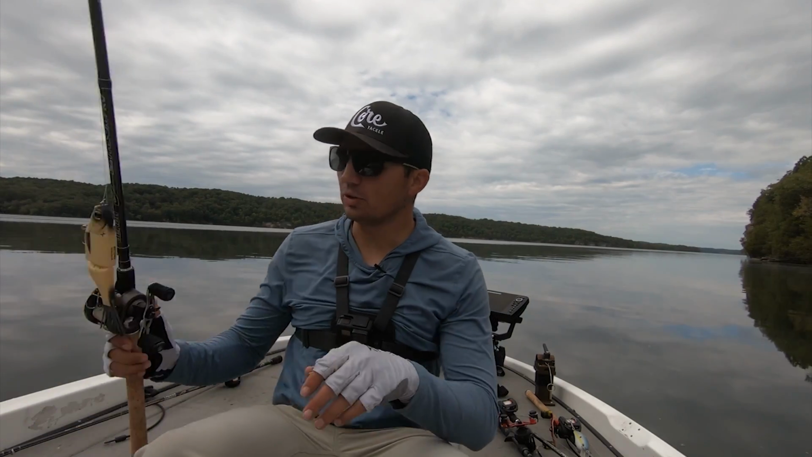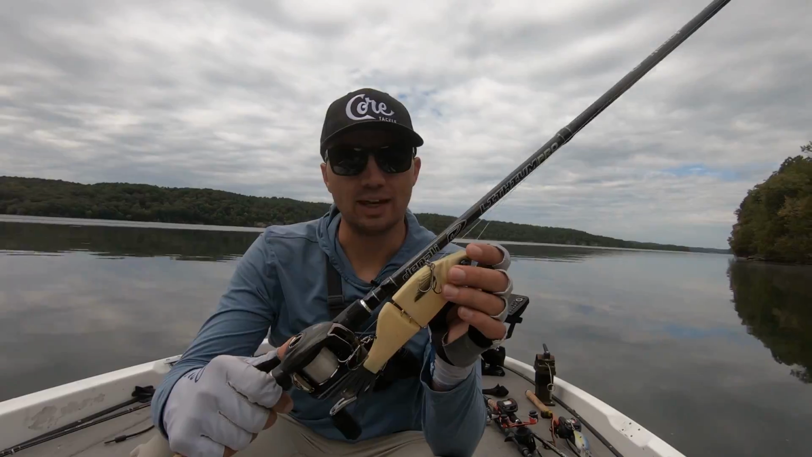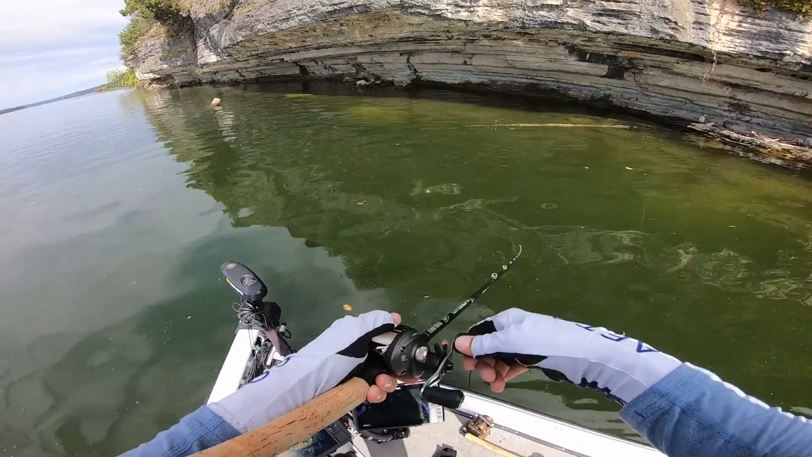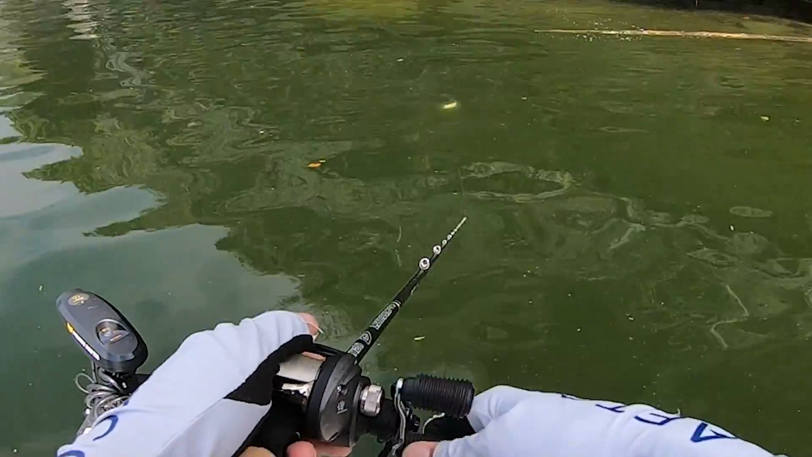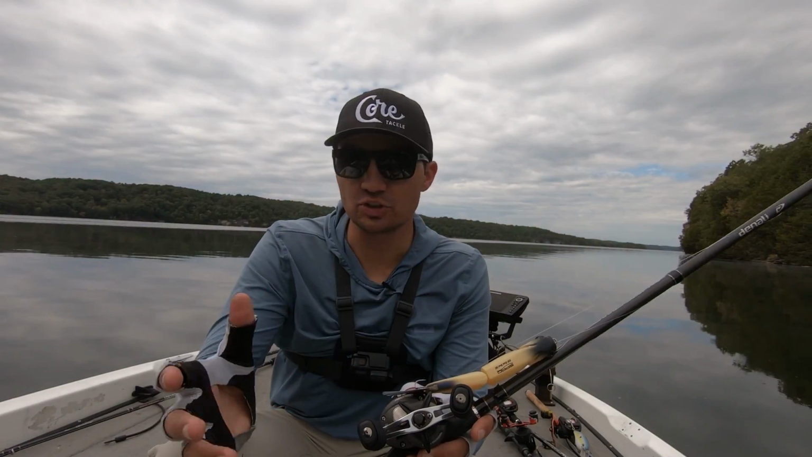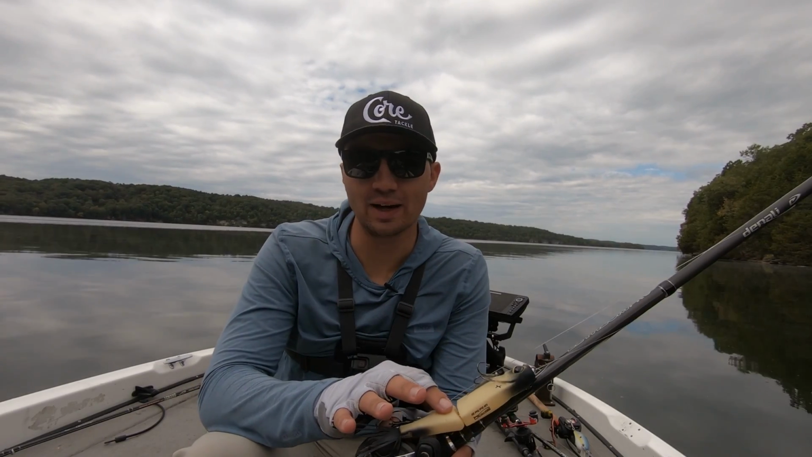Now, in terms of what we've been doing for the first 2 hours here, we've basically been throwing this glide bait around and I've actually seen quite a few quality fish chase it. And I just had one a second ago that nosed right up to it. That was about a 3.5 pounder. I feel like these fish are getting a little bit more aggressive as we get later in the day, which is interesting. We actually have some cloud cover rolling in, which will also potentially help this bite.